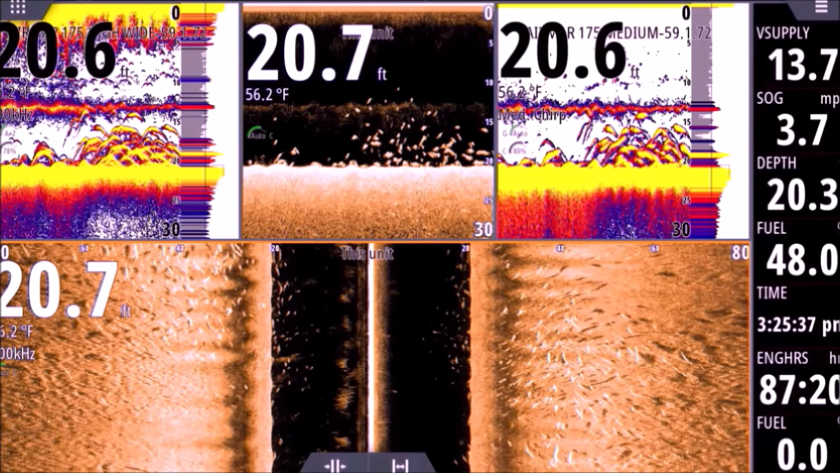And you can see how clean these are. So I'm running multiple transducers here, getting a lot of clean shots. And I have to credit that with the quality of the transducers. The active imaging 3-in-1, the 2-in-1, amazing transducers. The best side scan I've seen. And of course the Airmar Chirp transducers are just out of this world. So I think that wraps it up for this one.